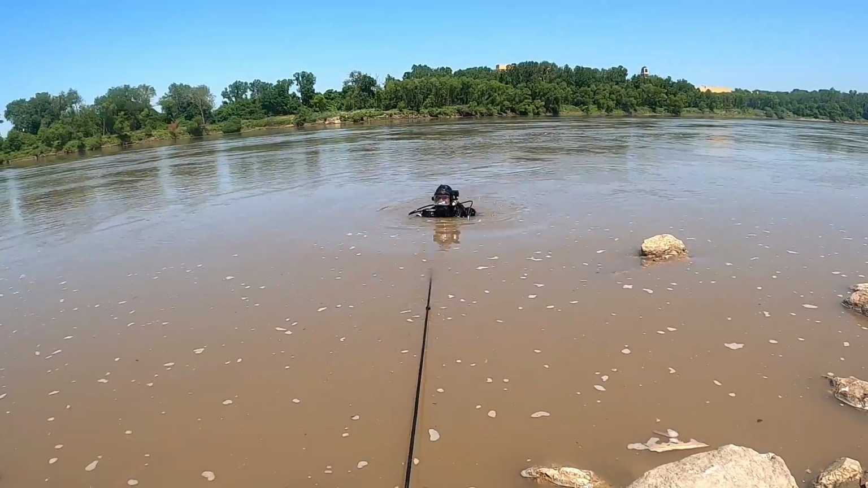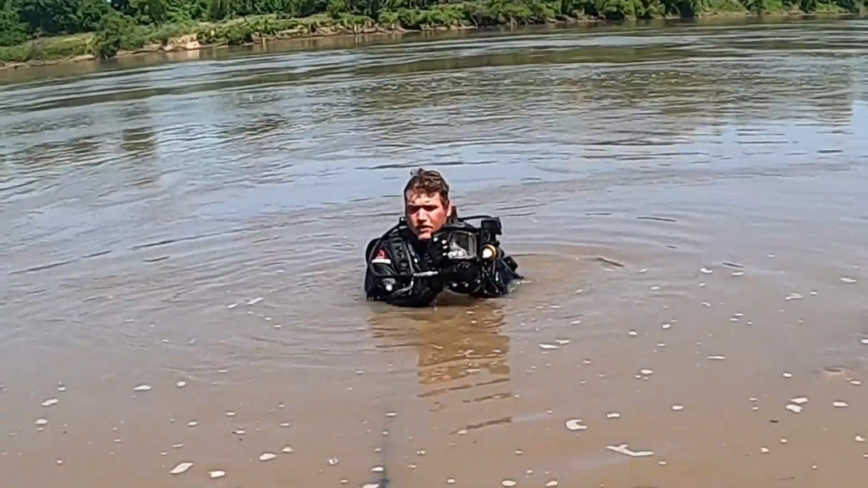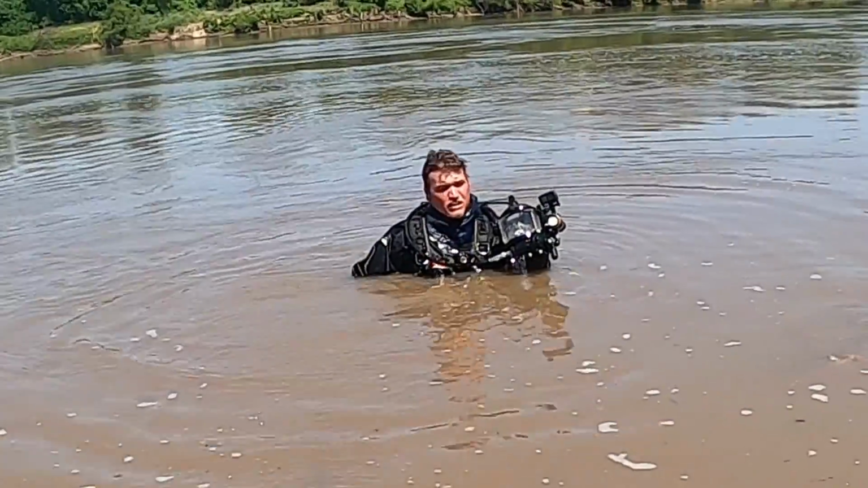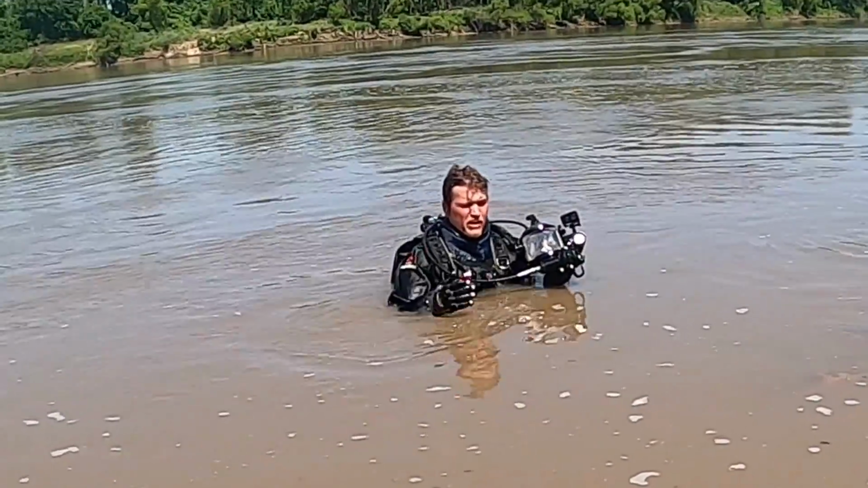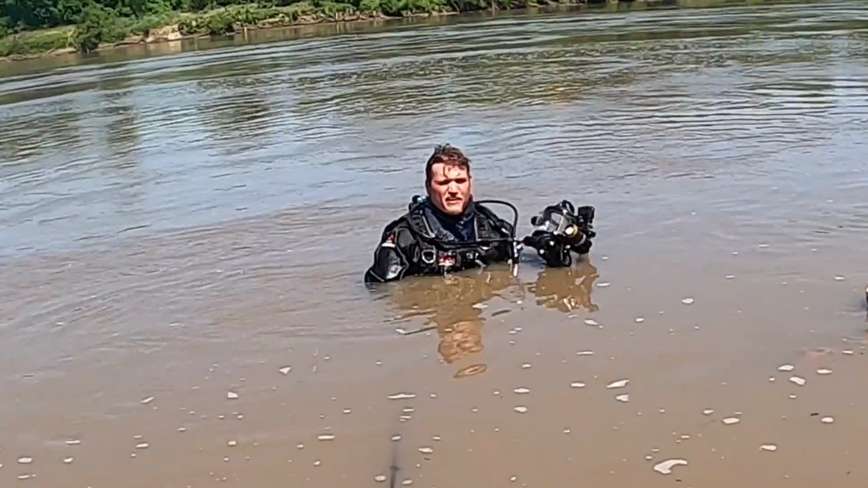Ta-da. It's just a boat trailer? It's a car? Huh? It's at least a boat trailer, maybe what's left of an old scrap heap. Really? Built with tons of different tires and frames and stuff. Pretty sure it's a boat trailer. It's hard to say. A lot of fishing line down there.